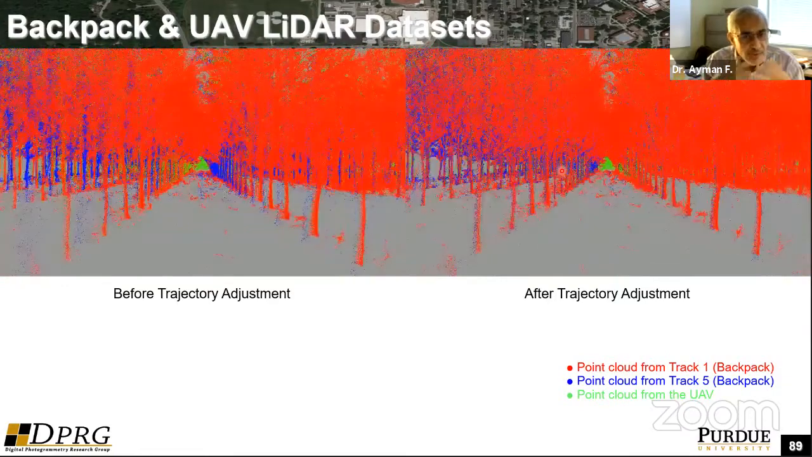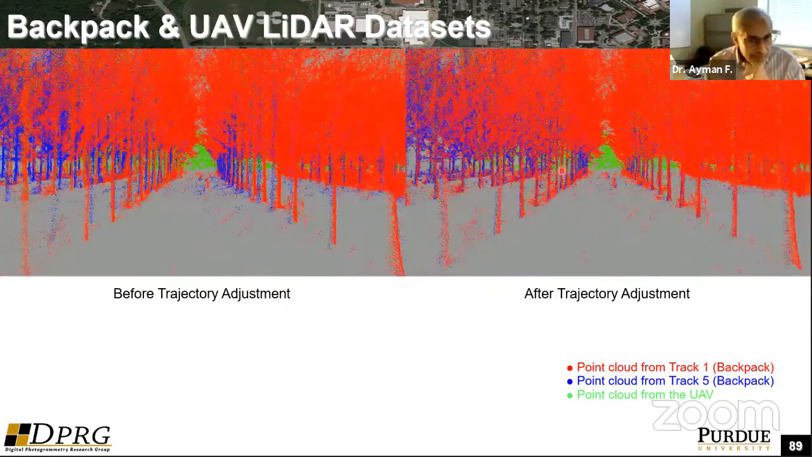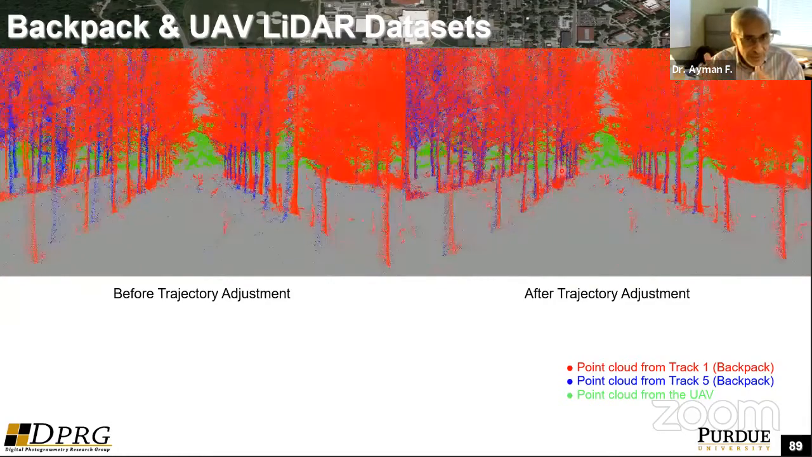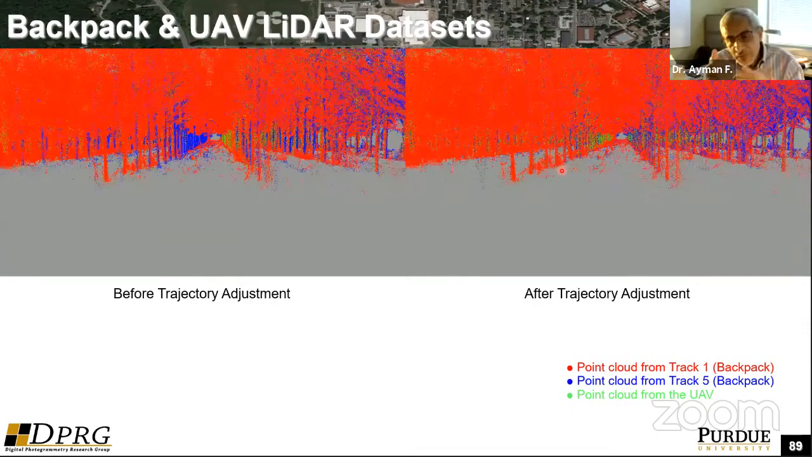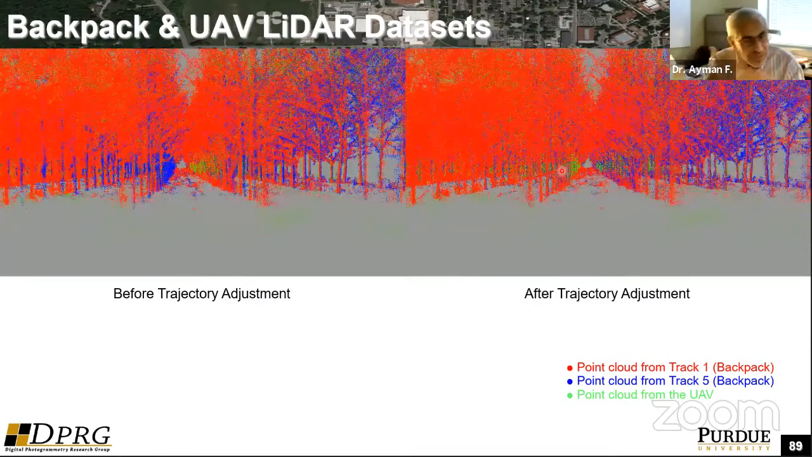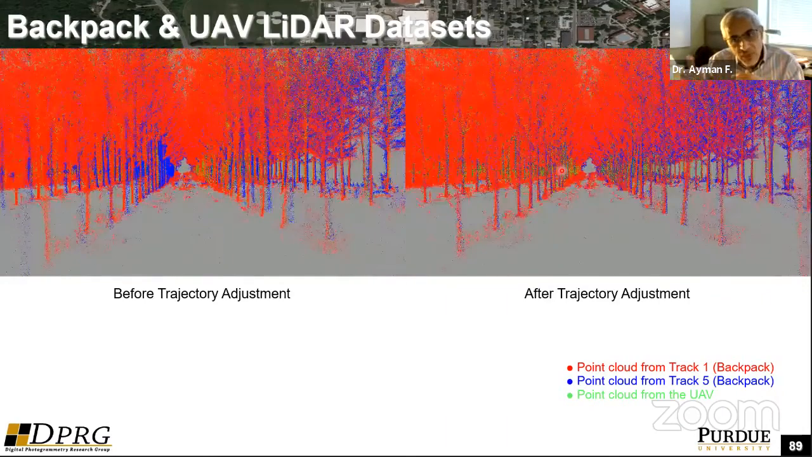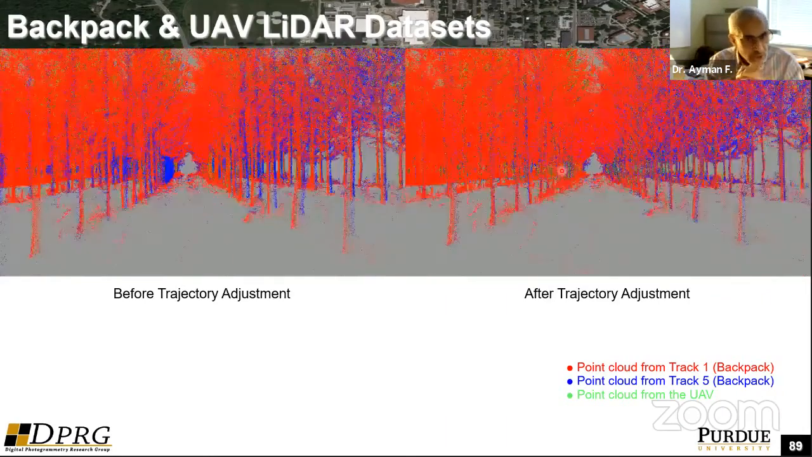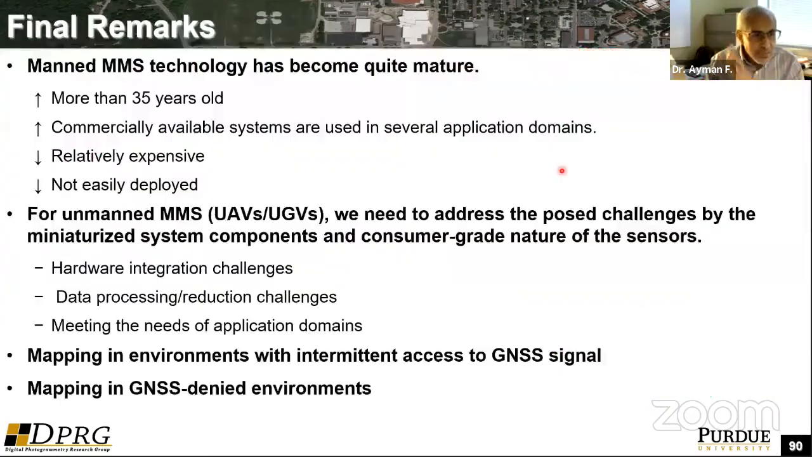So this is the same concept again. You cannot really say that the backpack data, which has a very high level of detail, is sufficient. Definitely it is not. You have a different perspective. The UEV gives you another perspective, and even the UEV can give you information to help in the positioning of the backpack data. So this is my last slide.